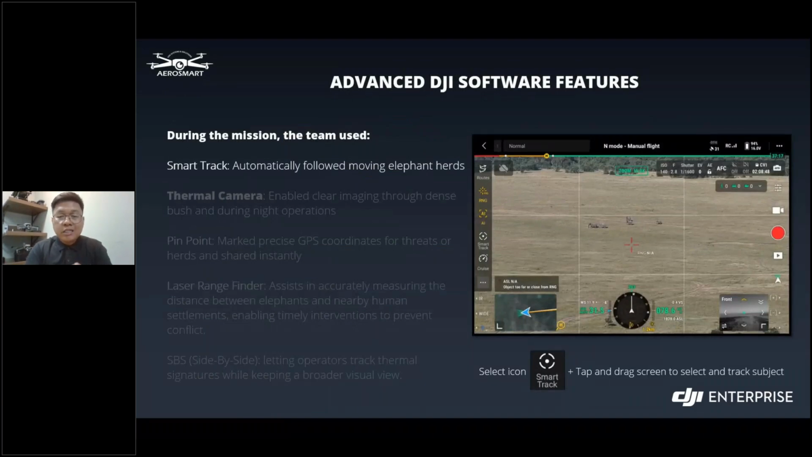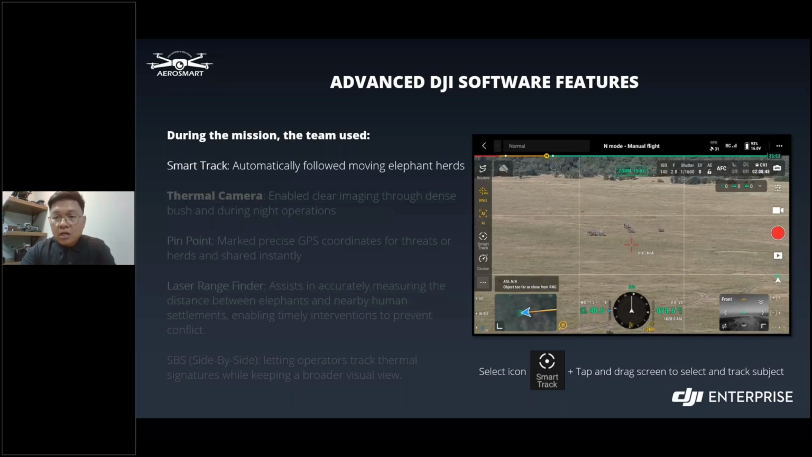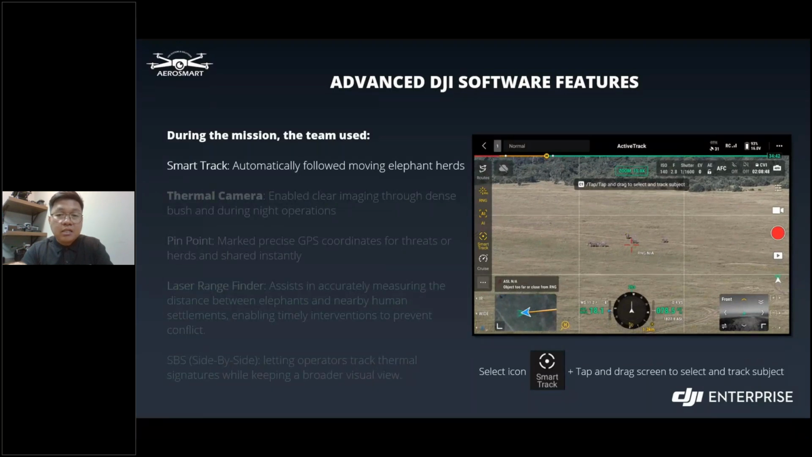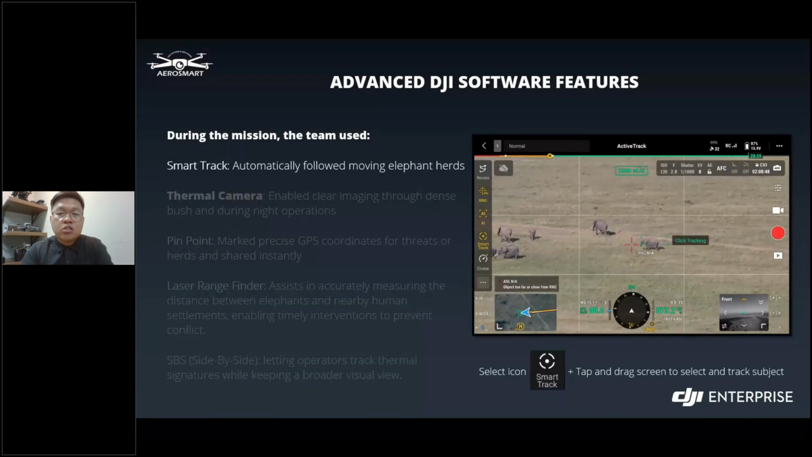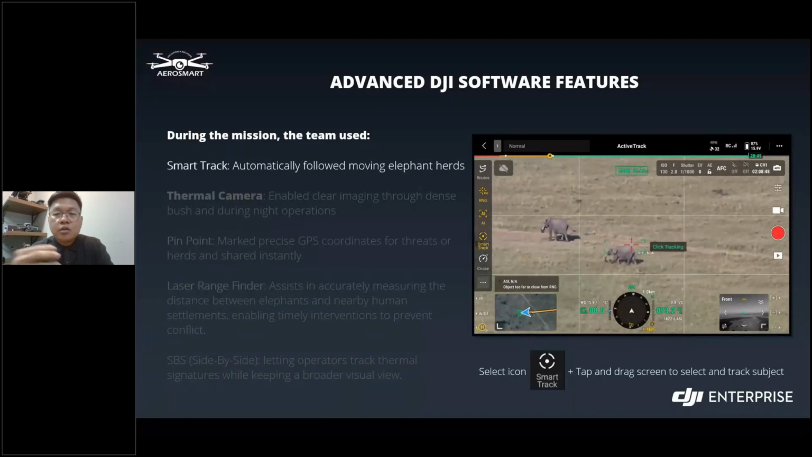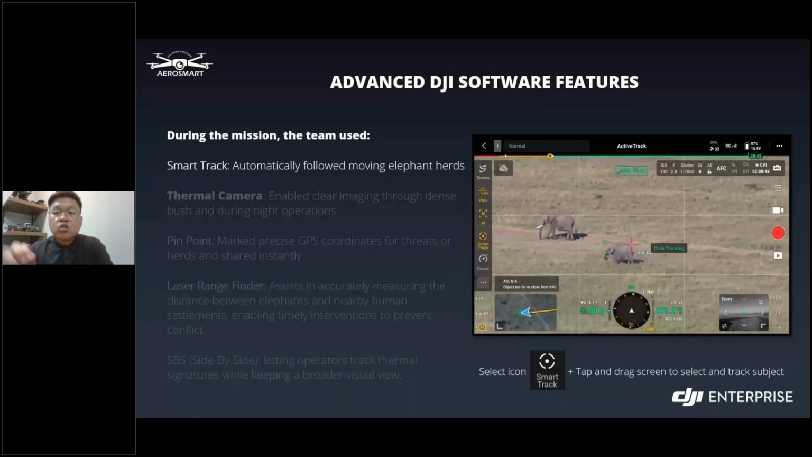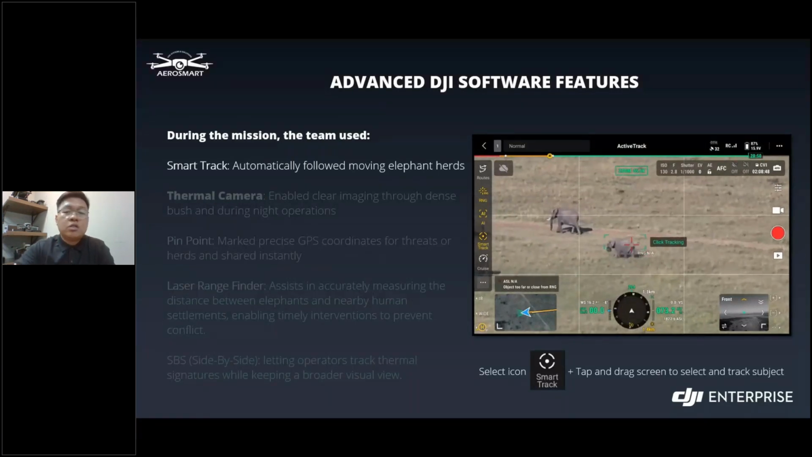During our mission, the team used these DJI features. Number one is Smart Track. It automatically follows moving elephants, herds, or even moving vehicles. To use Smart Track, you select the Smart Track icon, then tap and drag on the screen to select your point of interest. Then it automatically zooms in and out on the subject, as shown in the video. You can see.